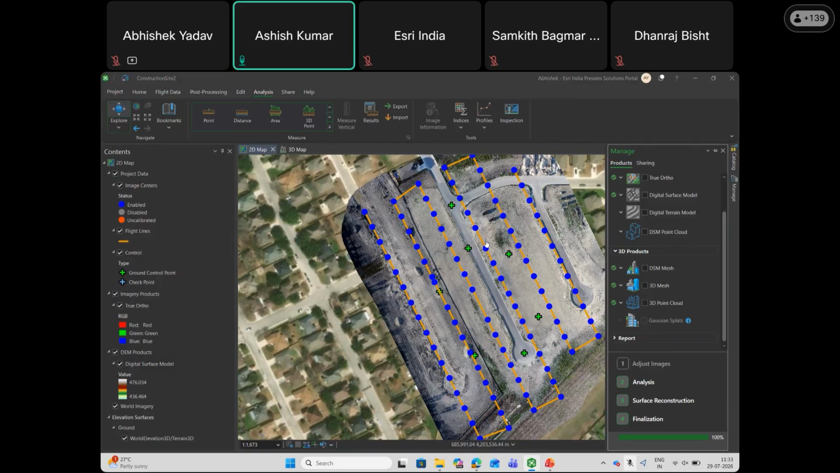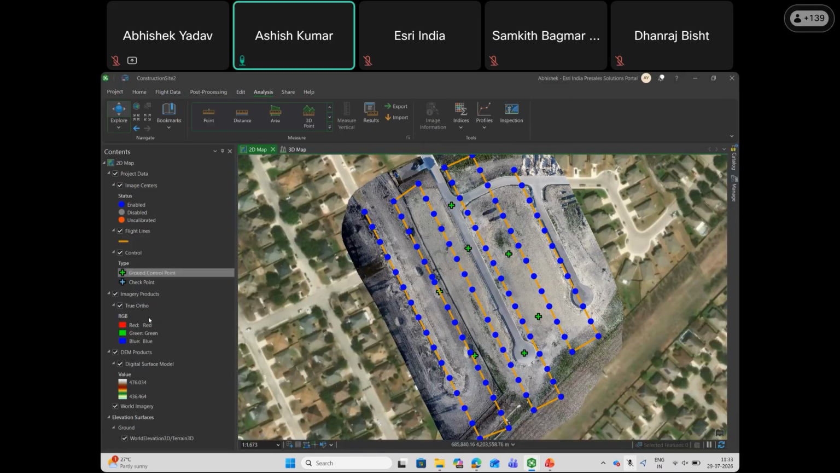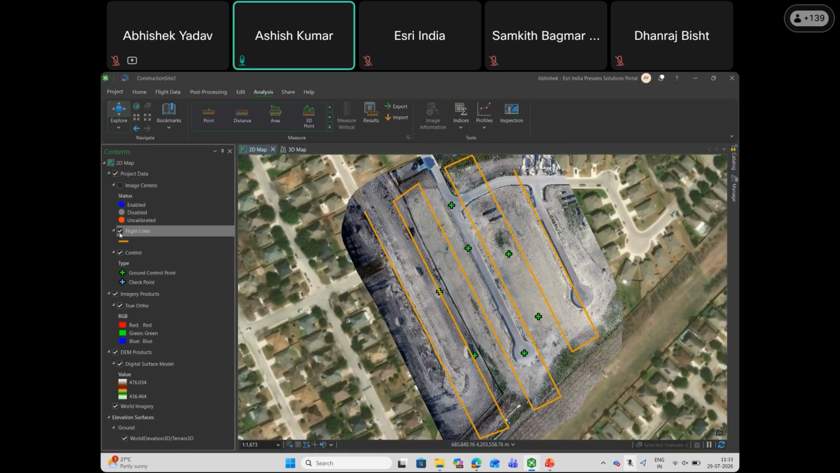Once set, I'll show you the different products. Here you can see image centers dotted in blue, the flight line which has been captured using image metadata, and different control points.